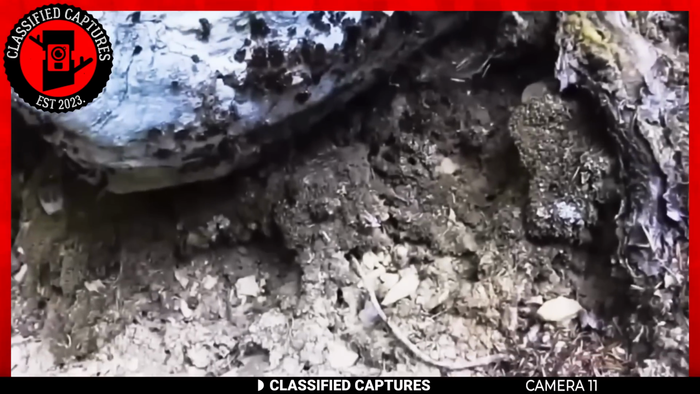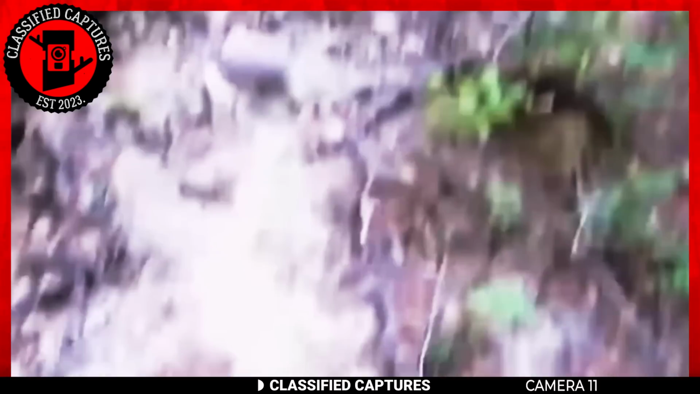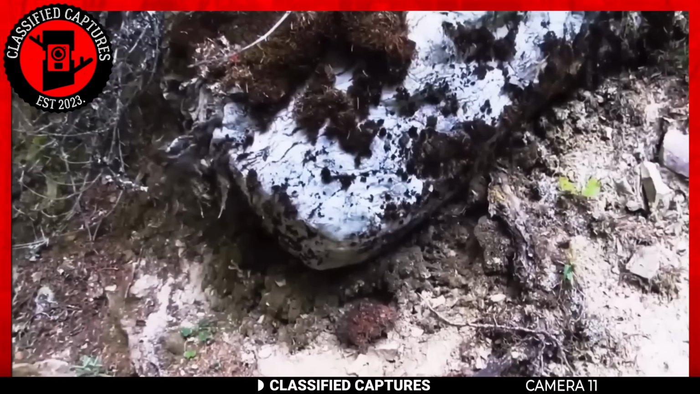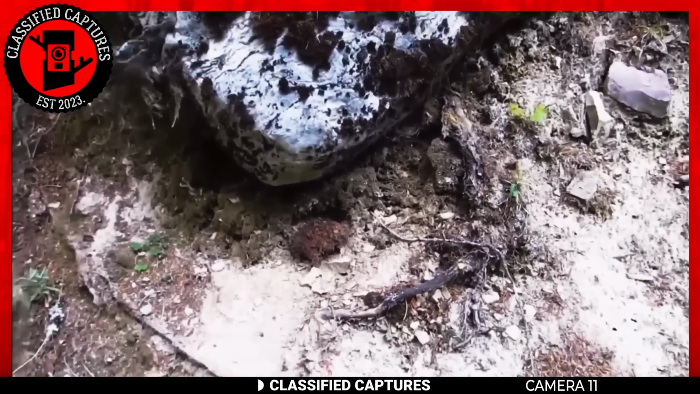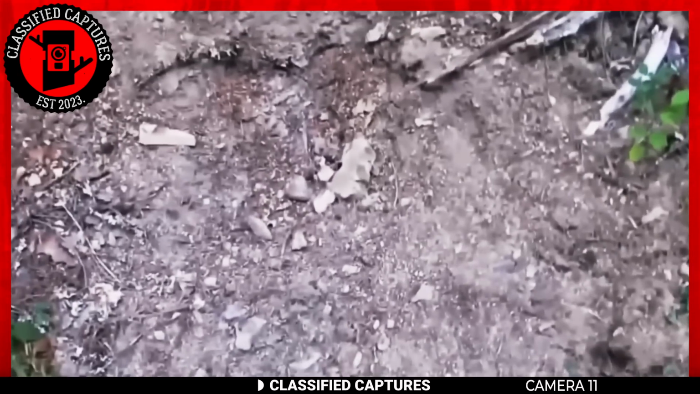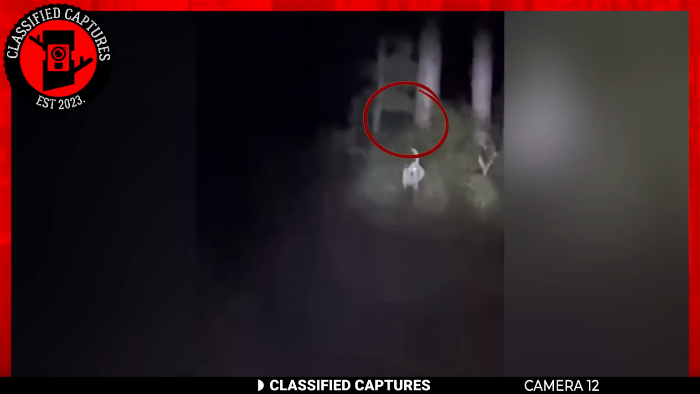And here is where things get even more intriguing. Soon after the owner's personal encounter, his trail cam managed to capture the image you see before you. It's mind-boggling, isn't it? Unbelievable evidence that adds another layer of mystery to the existence of the Bigfoot.